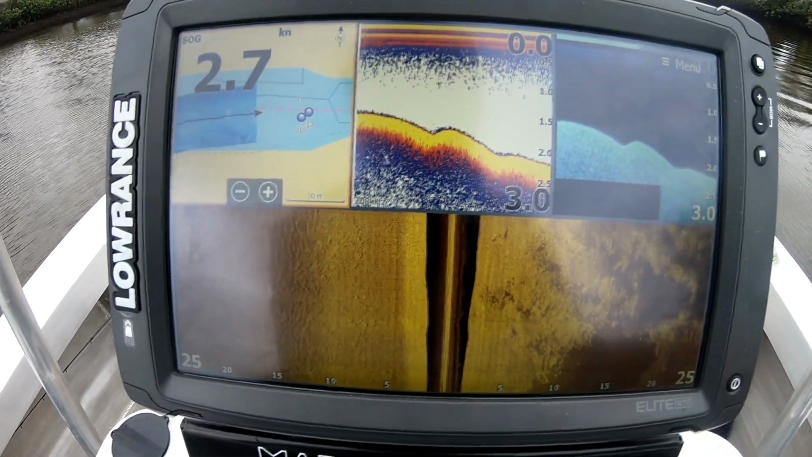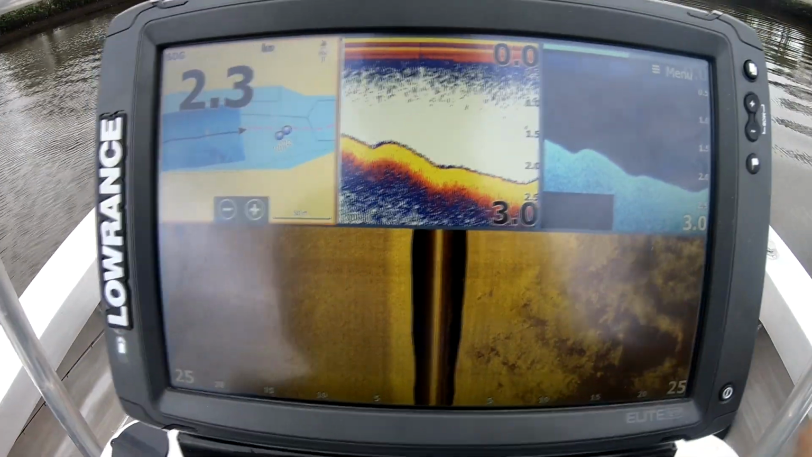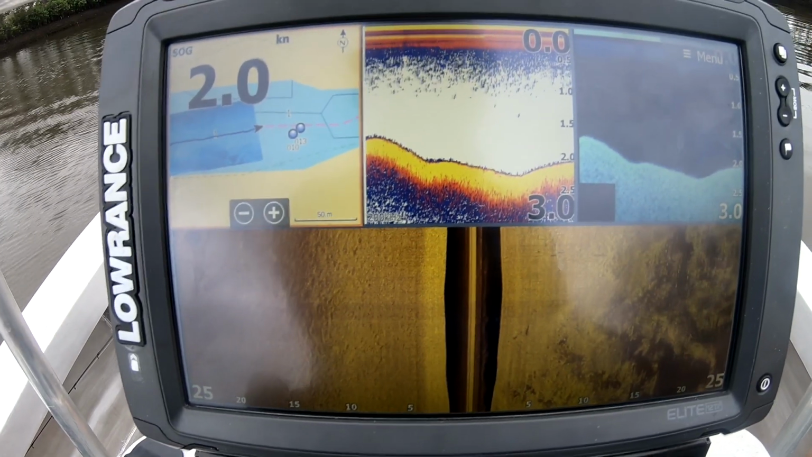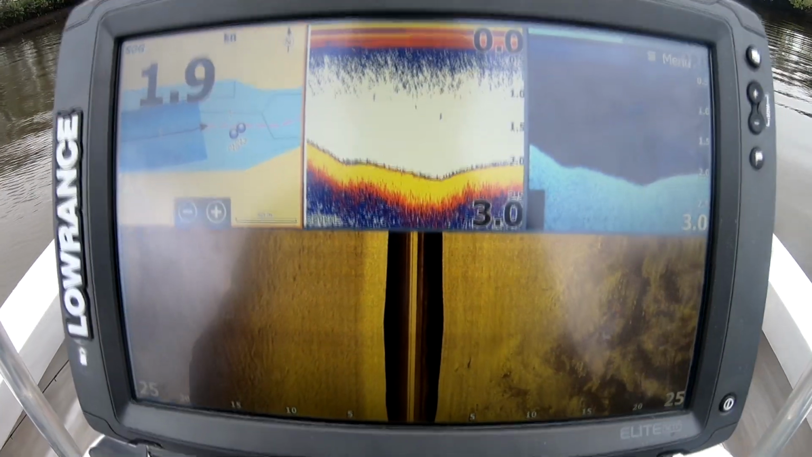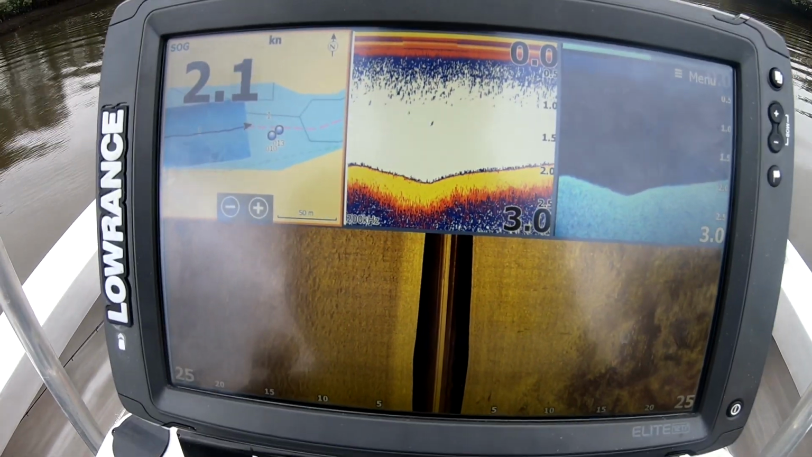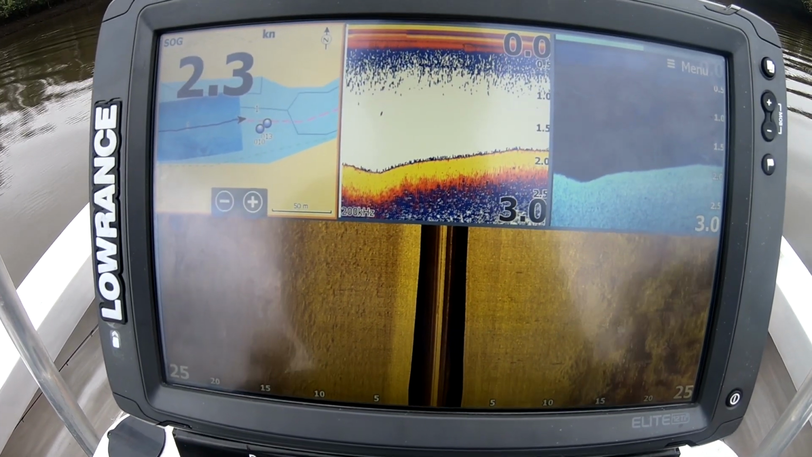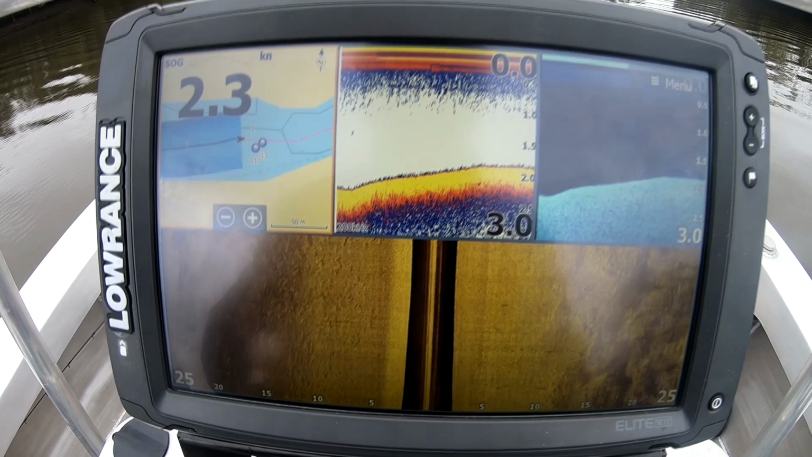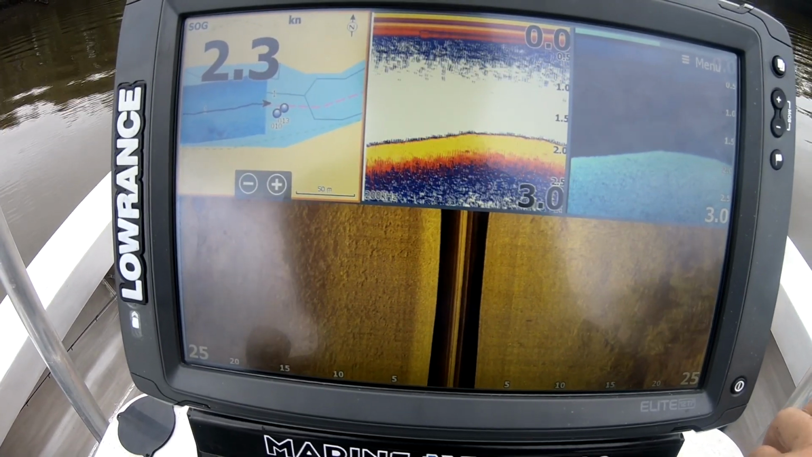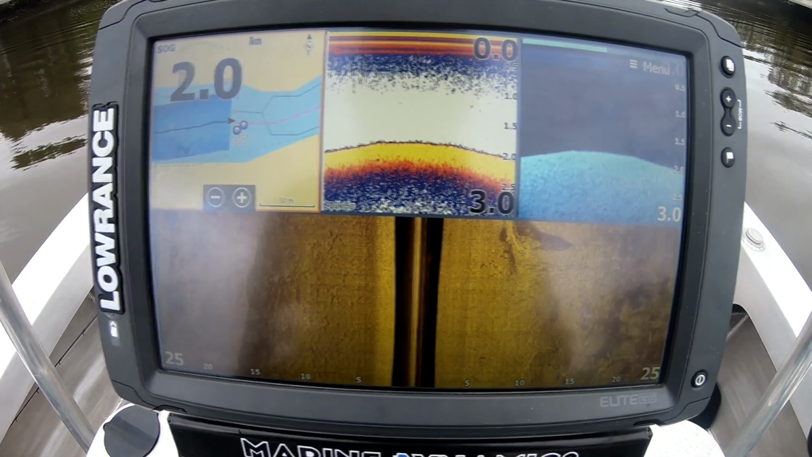Okay, so I'm just going to get off the throttle a bit, and we've got a couple of marks coming up here. So if you get a lot of floods in your area during the summer, it always lays down some new structure. So this one, I'll just go forward a bit and be able to come over top of it. It's a large tree stump, so we'll be able to go over it in a second and get a clear reading on what we're actually looking at. But these are key places that can hold fish, whether it be dewies in the winter or your mangrove jack or barra in the summer.